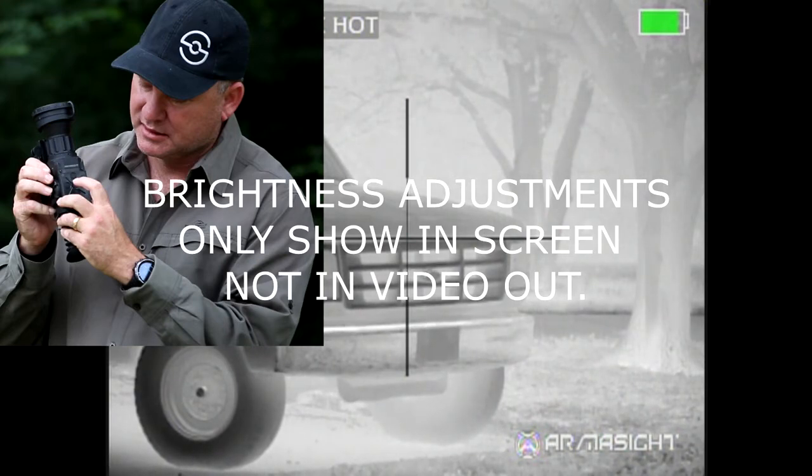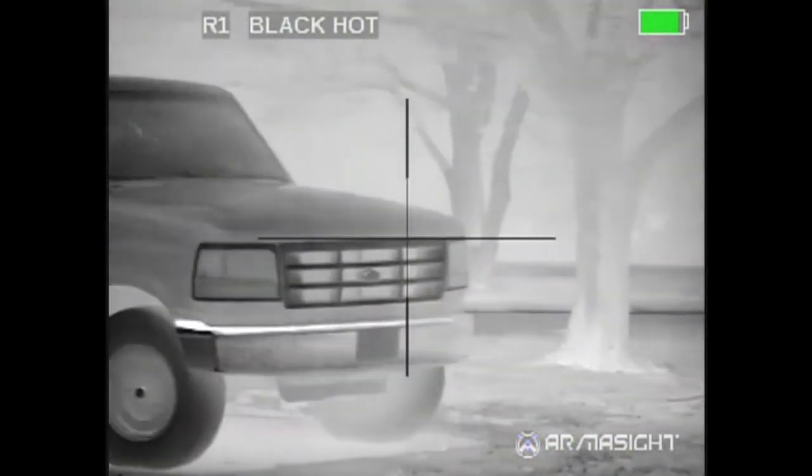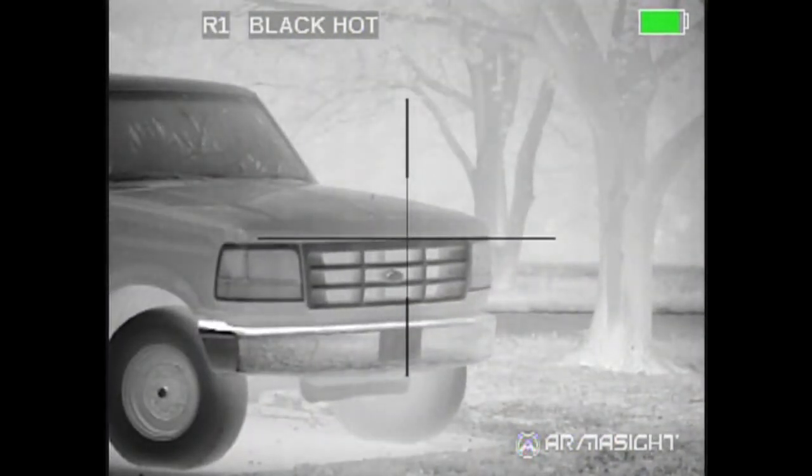Don't hold it, but each click lowers your brightness until you can get it way too dark. So you want to find that happy medium that gives you the best contrast and detail to your eye.